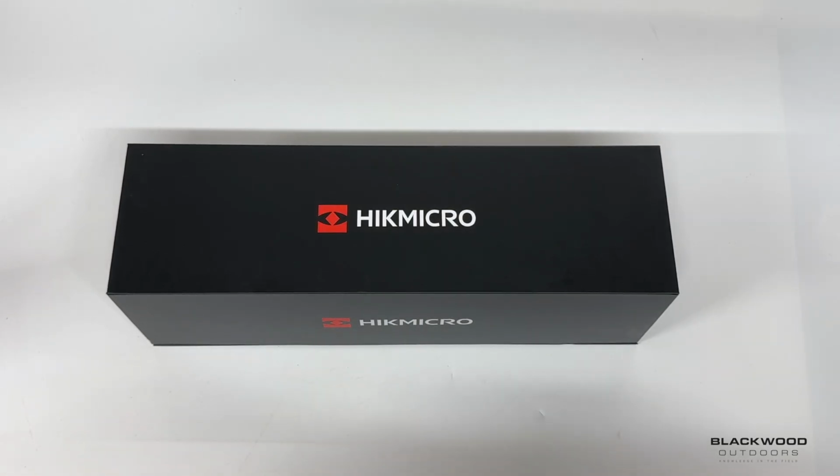Right, today we're going to be looking at a brand new product from HikMicro. So this is the Stellar 3 and we've gratefully received this to review. So a big shout out goes to Ewan from HikMicro and Elite Optical, very much appreciated.